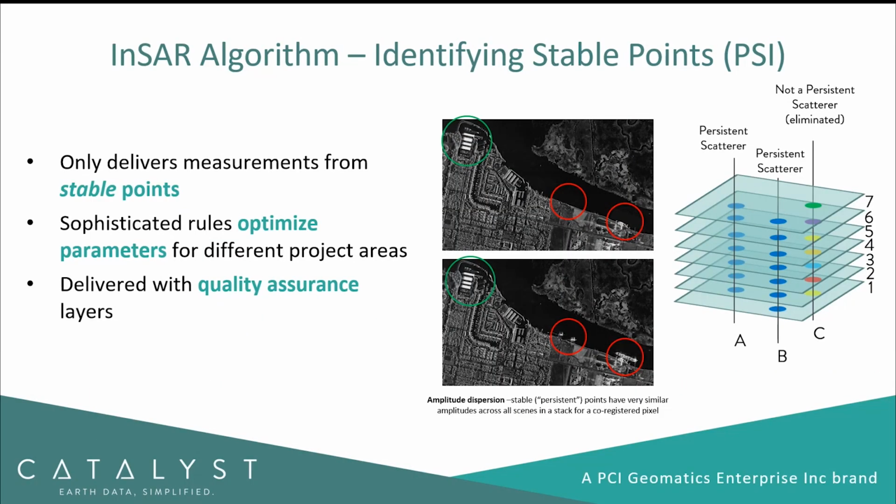So another way to look at the PSI algorithm and the way that we identify stable points is to think about it in terms of an image stack. So we do use multiple images over the same area. And when we co-register those images and we drill through the individual pixels across the different dates, what we find are some areas are very stable, meaning they don't change in terms of their feature on the ground, the way